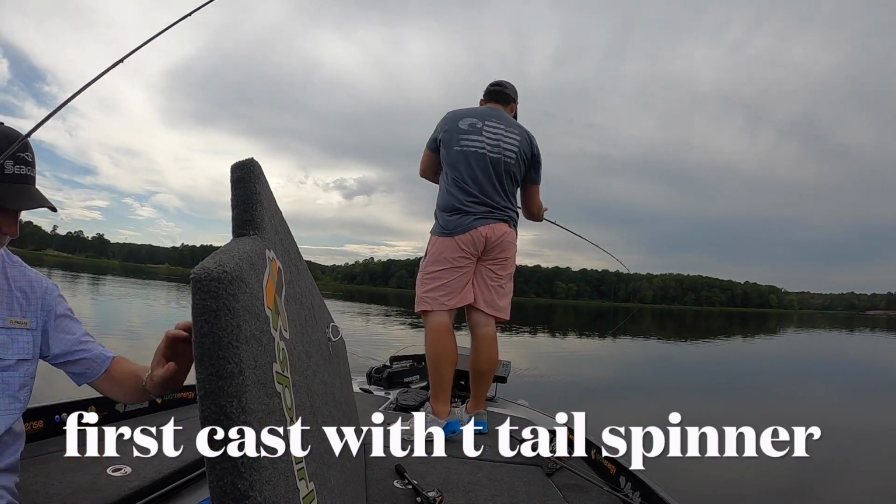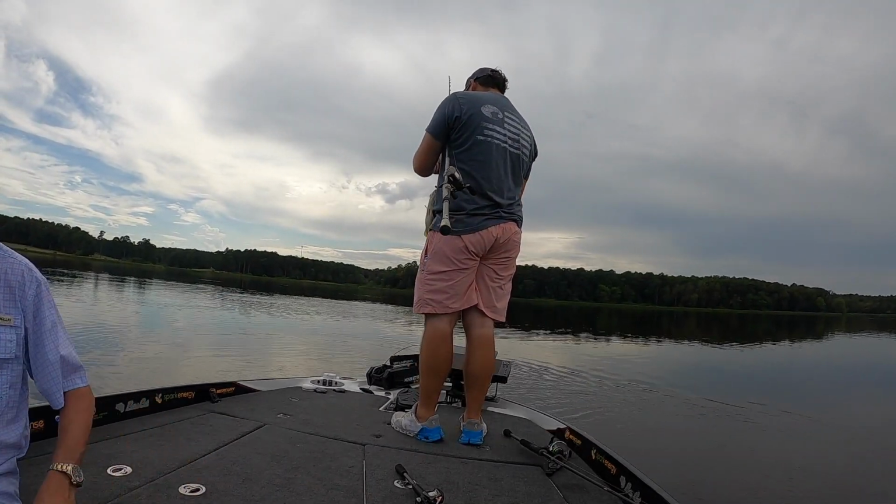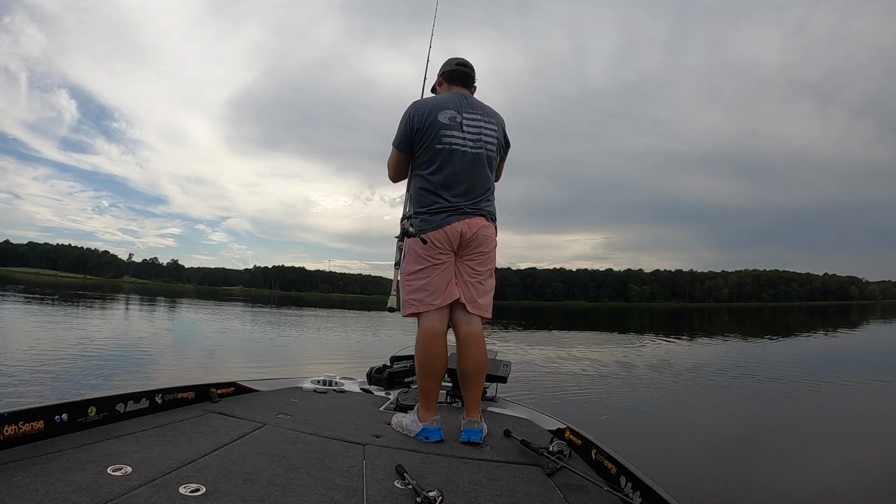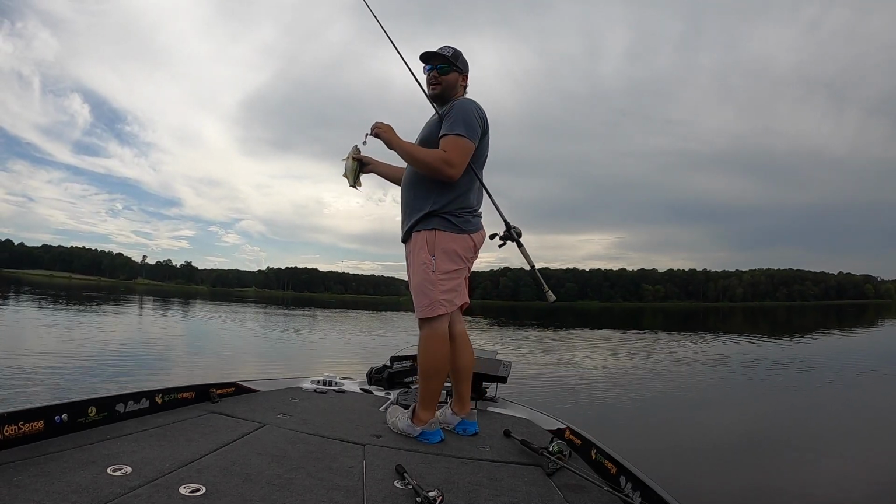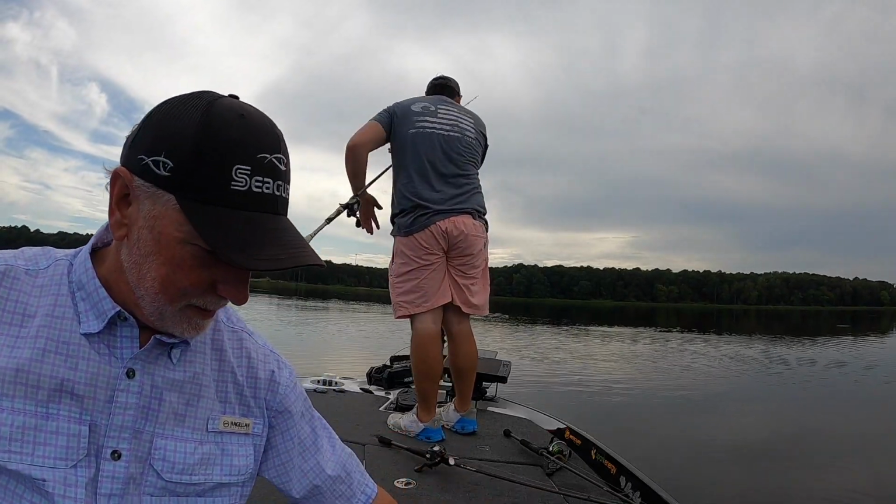That took a really long time. Was that first cast? On the tail spinner, yep. Did you see him before you caught him? I kind of threw it right in his mouth when he blew up. You can tell what he's been doing out here for about the last six hours. He is just stuffed, isn't he? He looks like me. Big around in the middle.